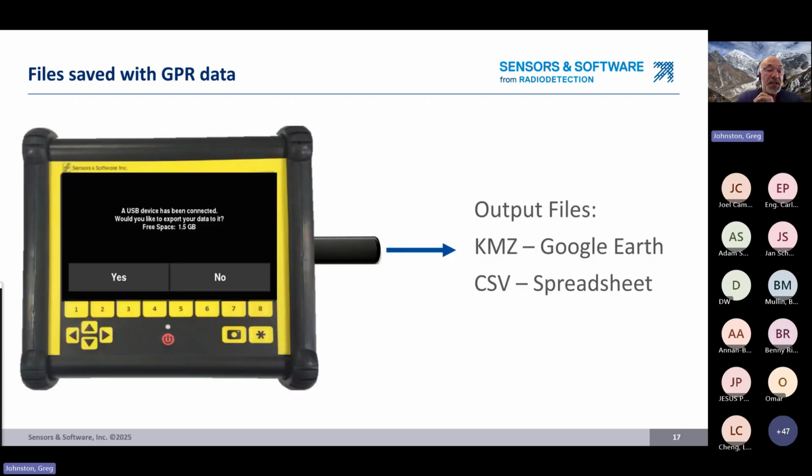Once you've collected that data, there are multiple output files available, but the ones that are going to be of particular interest for people who are mapping are the KMZ files and the CSV files. CSV files are just spreadsheet files. We've all seen those in Excel, that sort of thing. It has all the information in a spreadsheet format. So these are the file types that most third-party mapping software use. These files come straight off of the GPR data logger, and they can go straight into mapping software. So let's have a look at some examples.